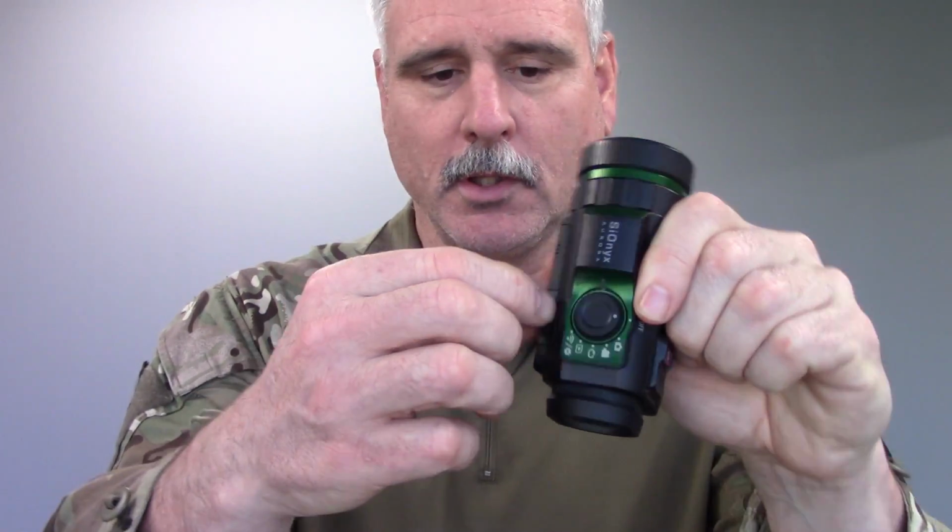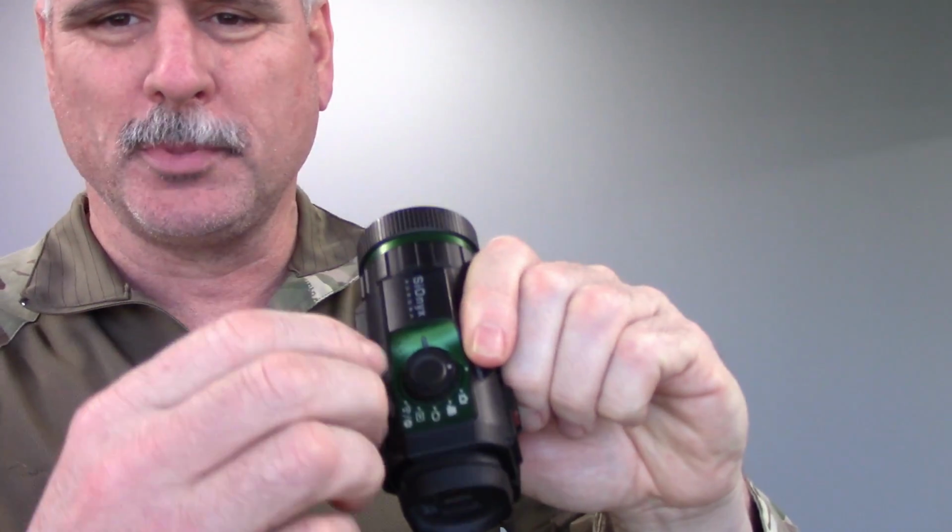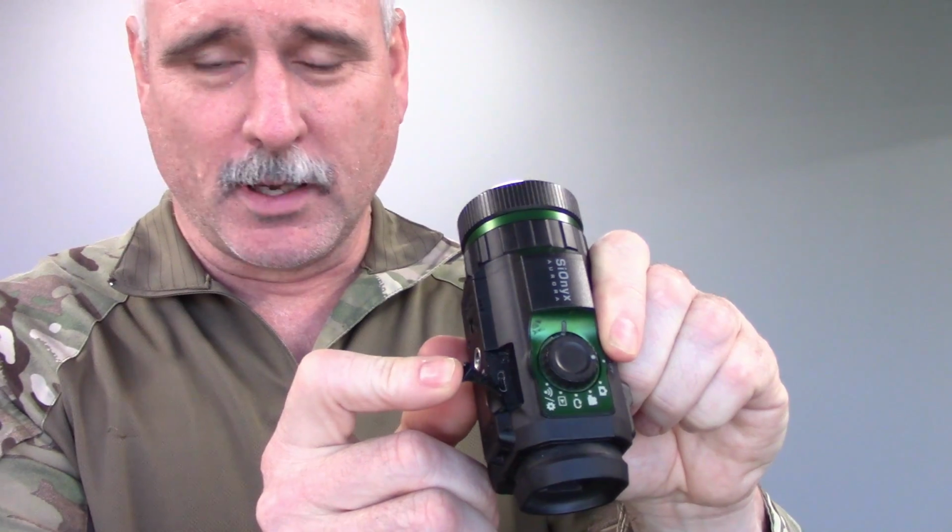To be fair to Sionyx, right here on the camera, you have this little hatch that opens up, and you have a USB cable port, and you can download all your video and recharge the camera through this port. The battery that comes from Sionyx, in use in continuous video mode, gets about 2 to 3 hours of constant run time.